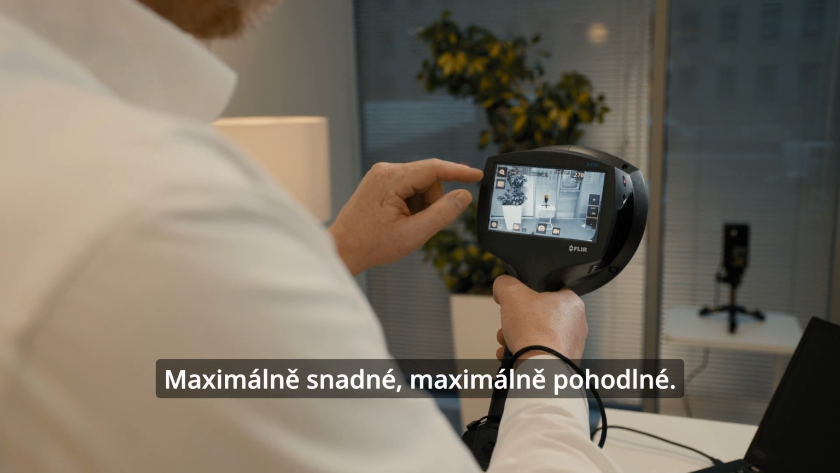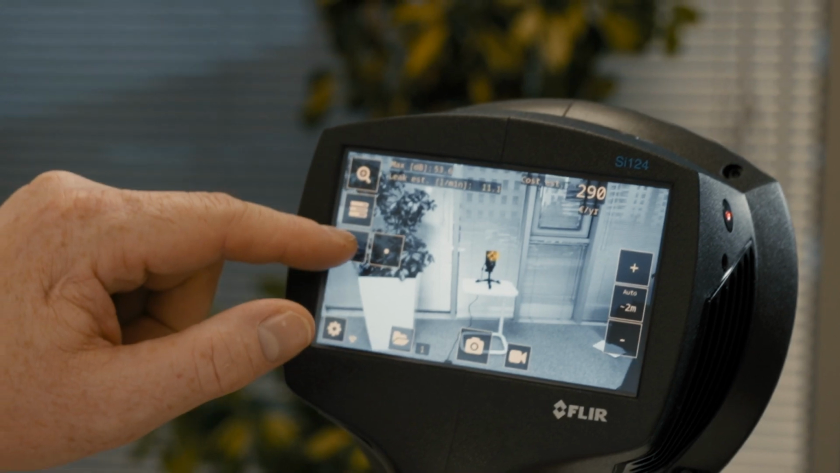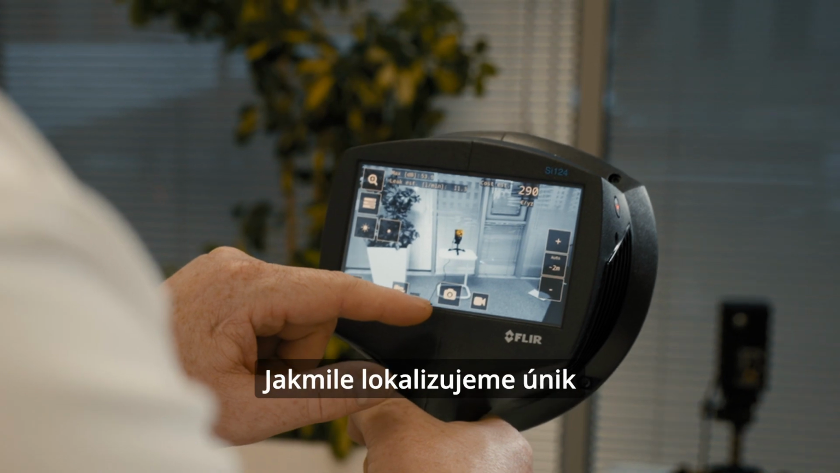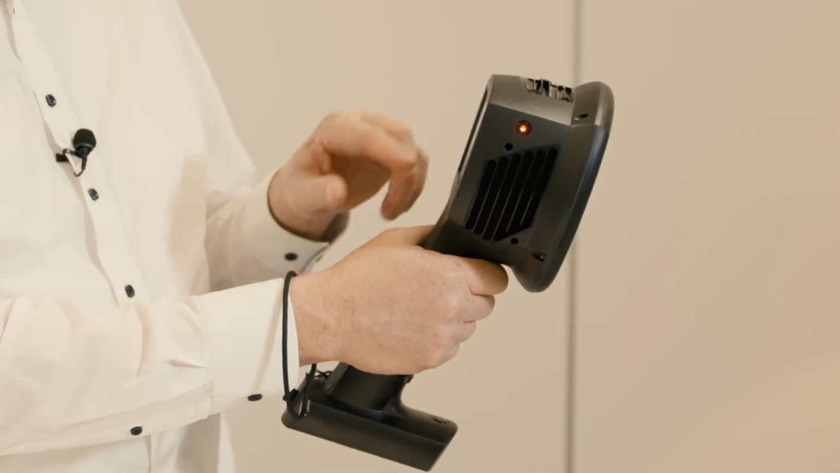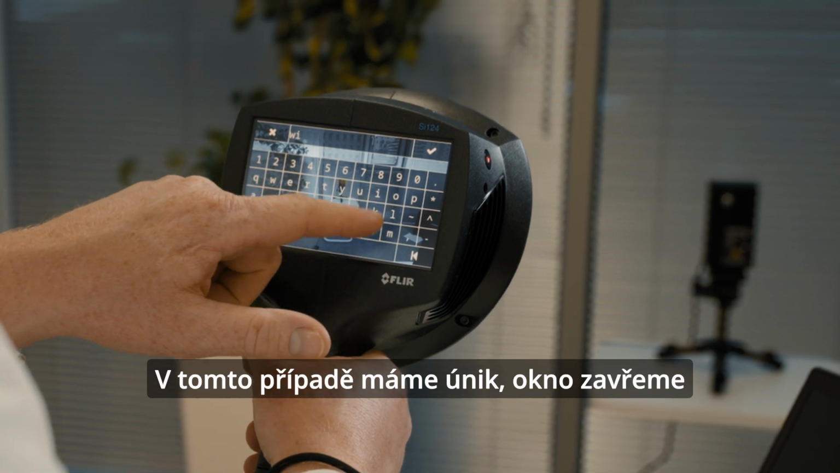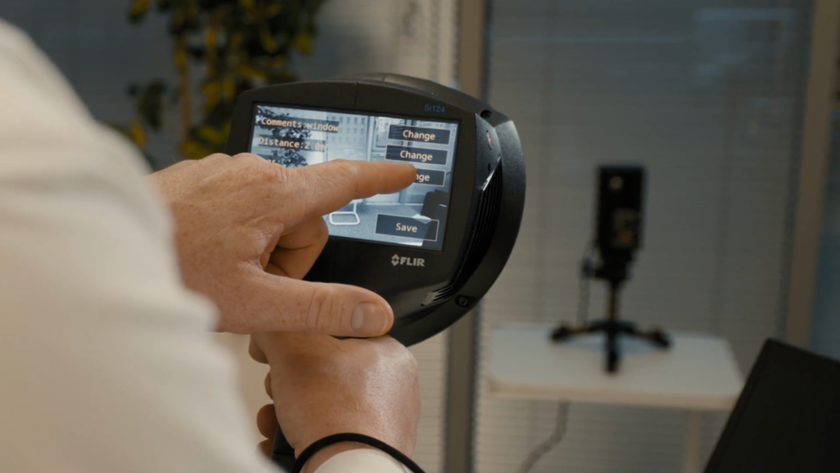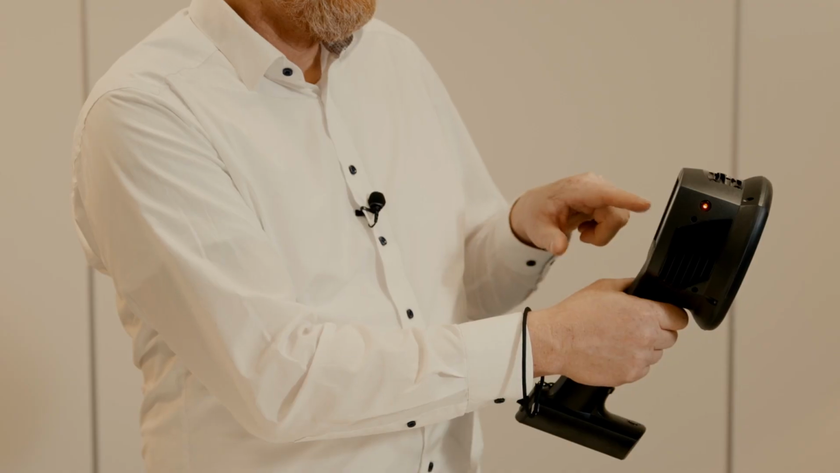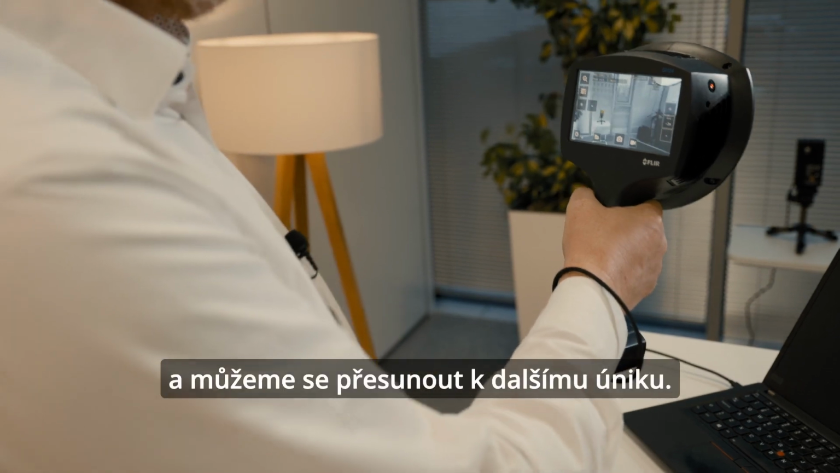Super easy, super handy. We can use the zoom as well, or make the snapshot a bit brighter. And when we have located the leak, then we take a snapshot. We can enter some comments. Where is the leak located? In this case, we have a leak close to the window. And we can enter some tags if we have a repetitive location. Possibly we find more leaks in this location. We add this tag, we save it, and then we go to the next leak.